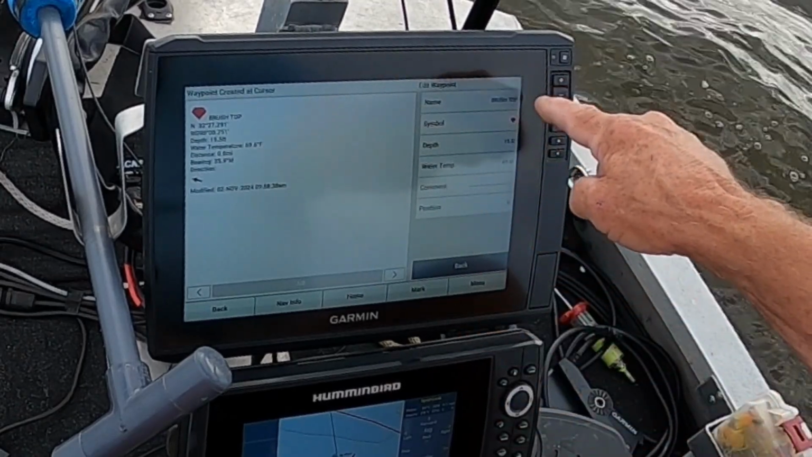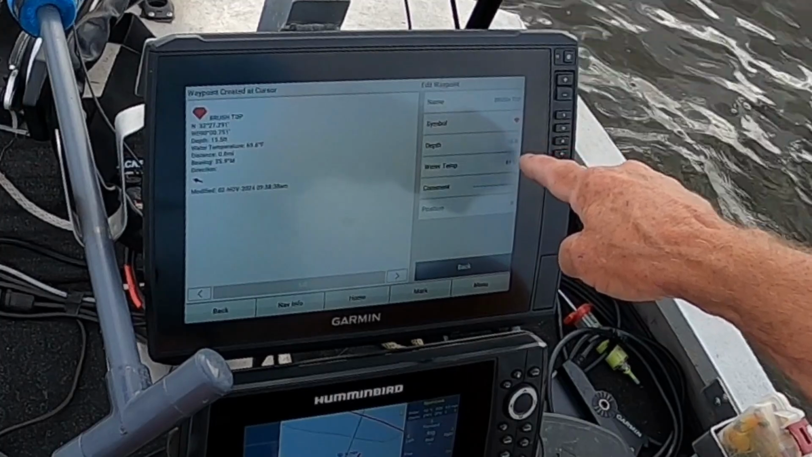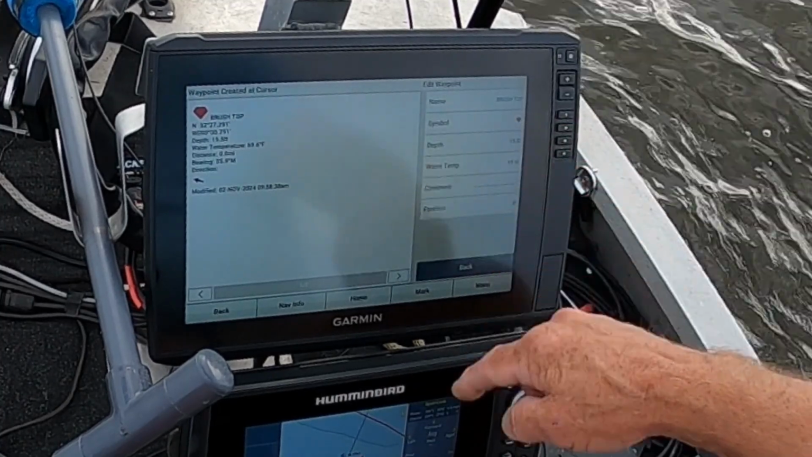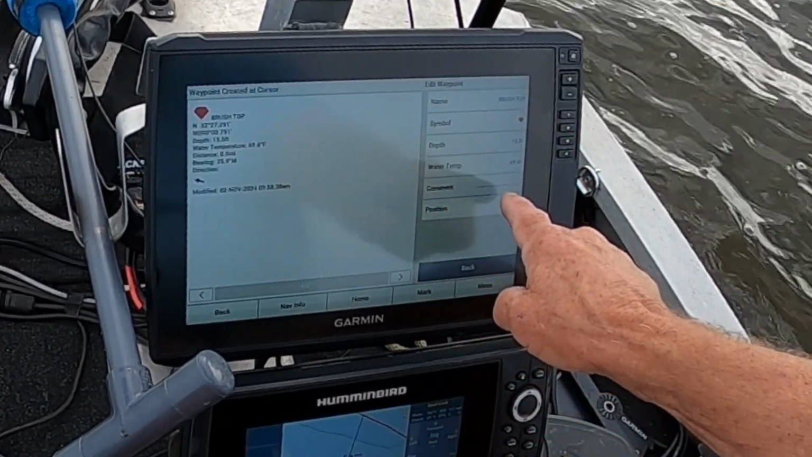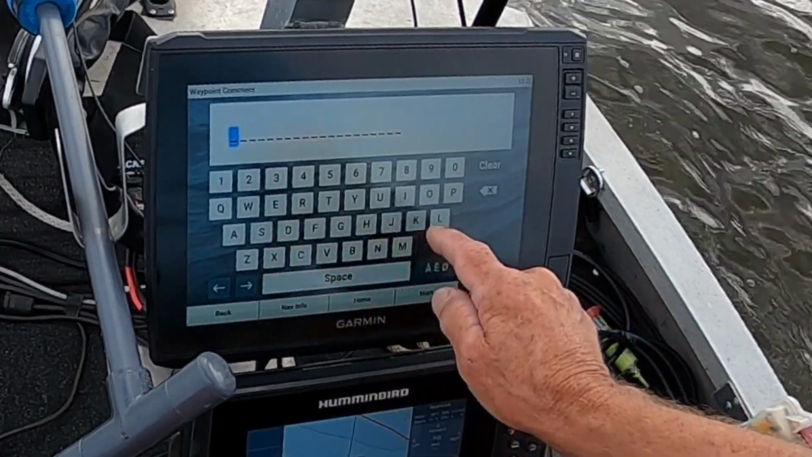So anyhow, we got it all set up right here. We call it brush top. Depth right there is 15.5 feet deep. You can actually put a comment in right here. I could put a comment right here and put loaded.